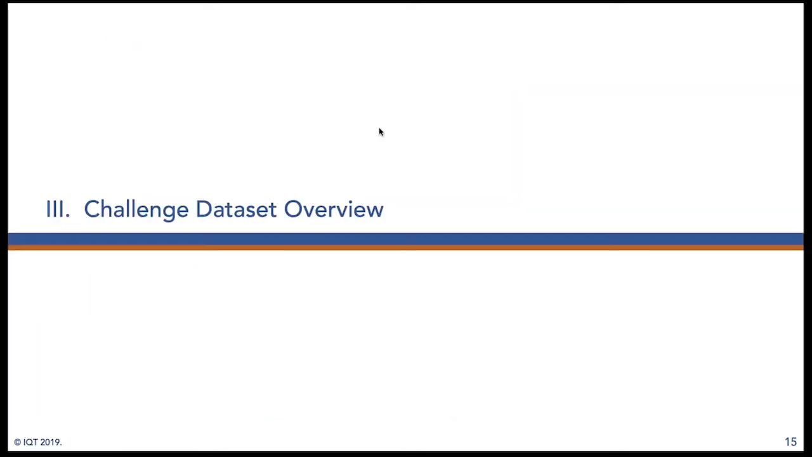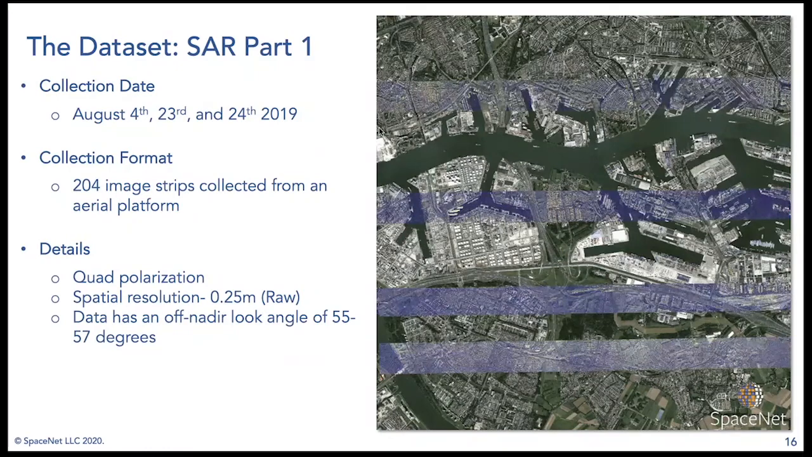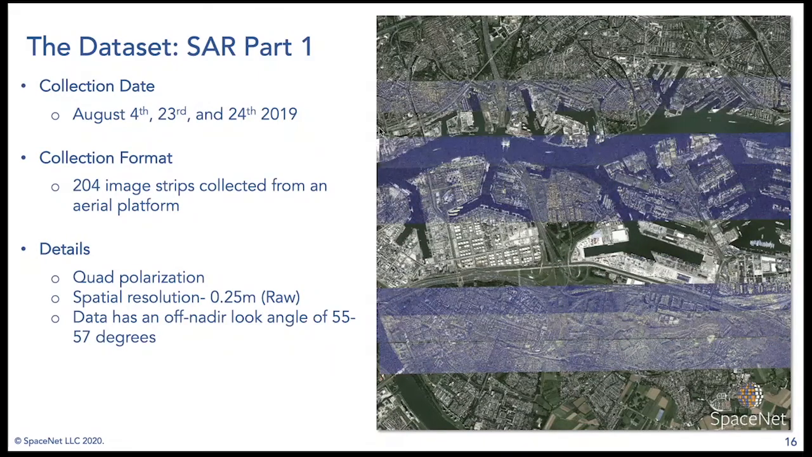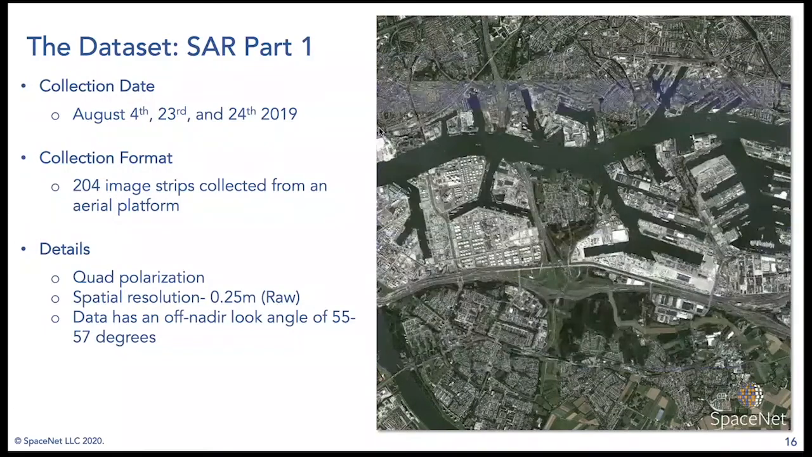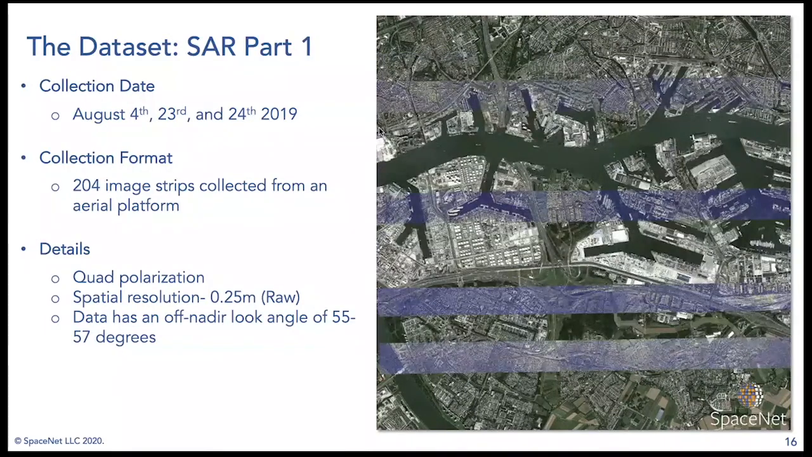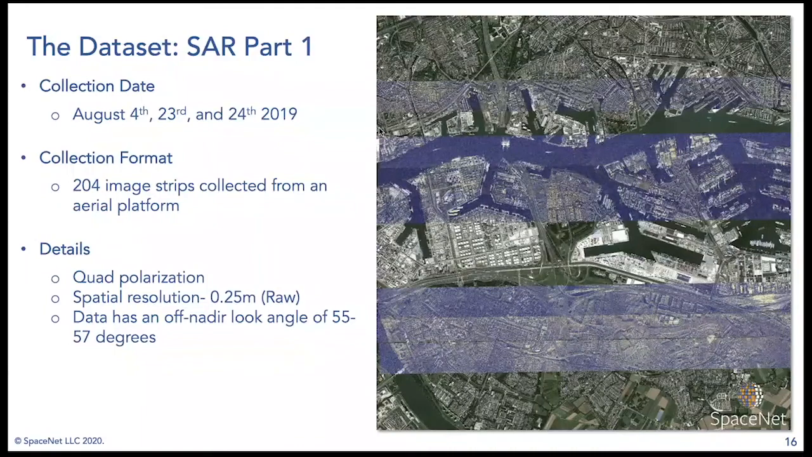And then just to talk about the data set overview. So more specifically, what is in this data set and why is it structured in such a way, and why should you care, basically.